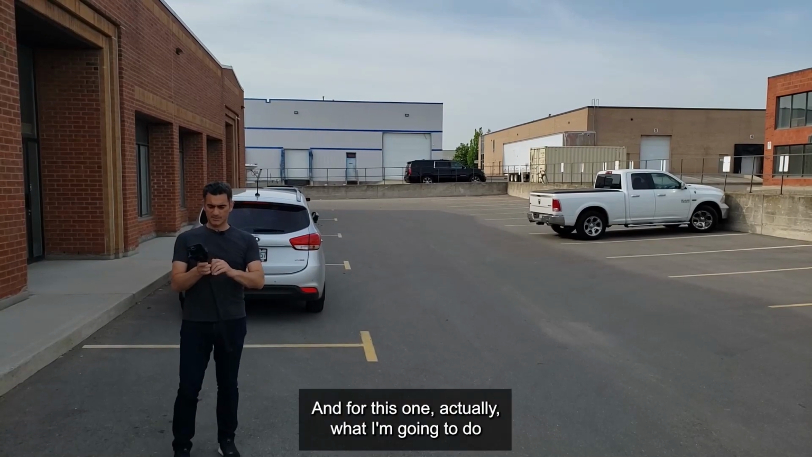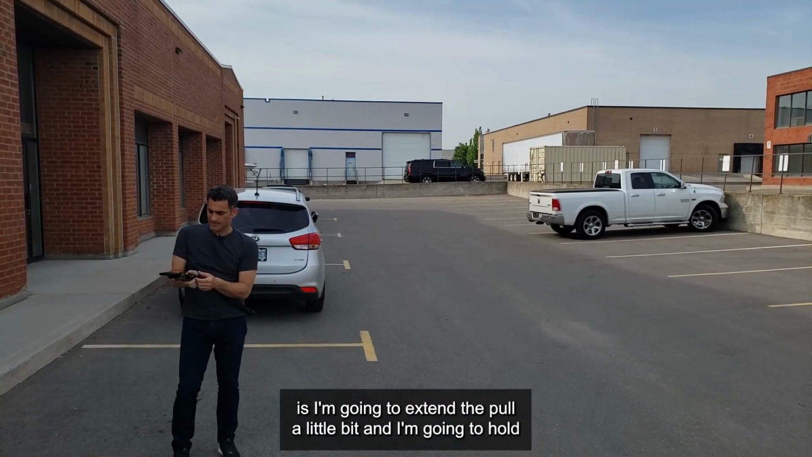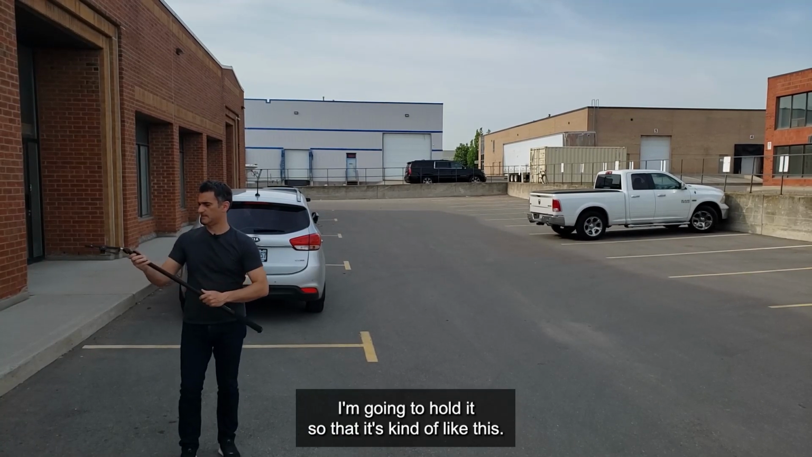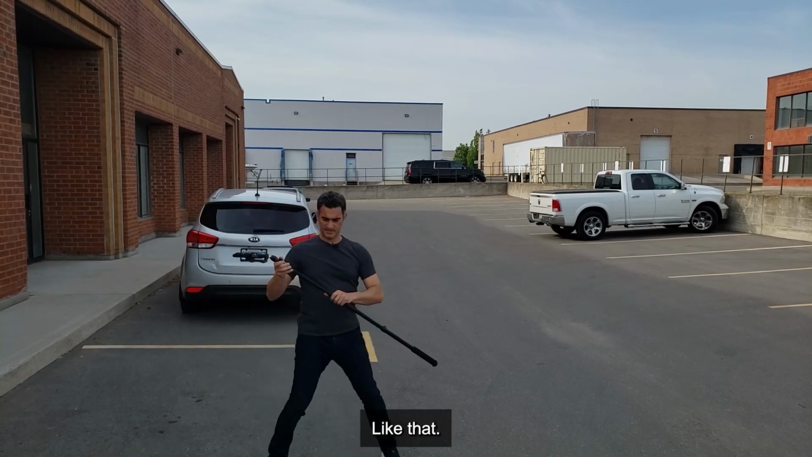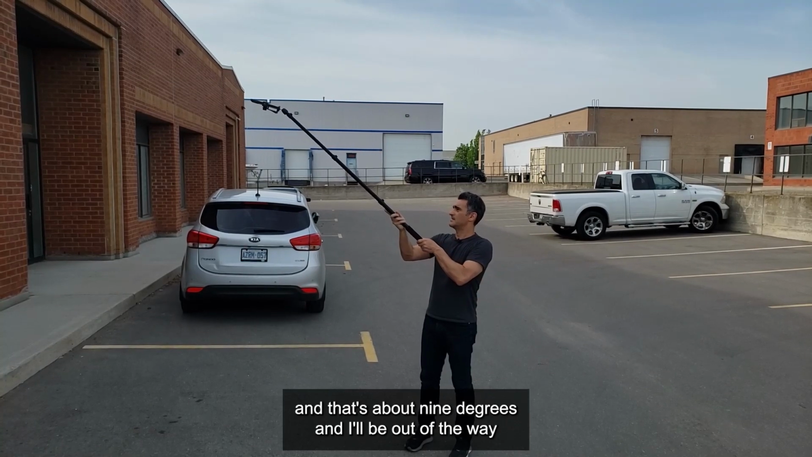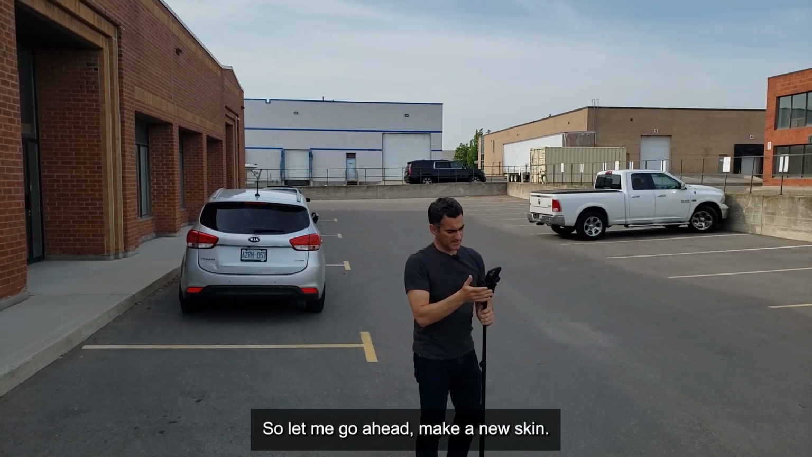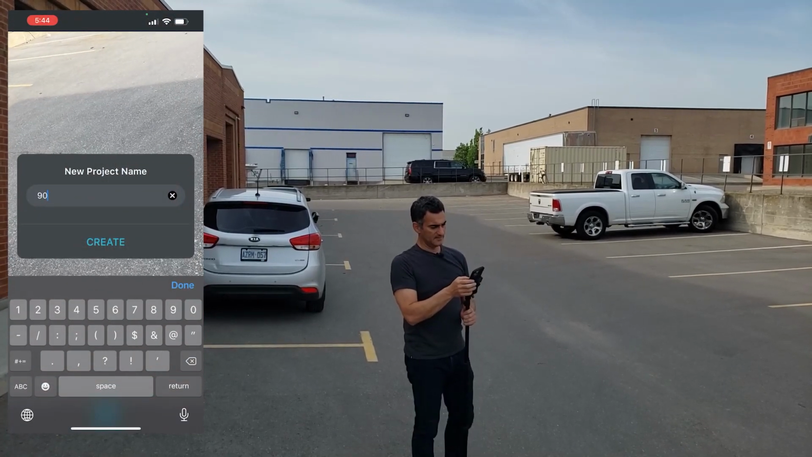Okay, and for this one, actually what I'm going to do is extend the pole a little bit, and I'm going to hold it so that it's kind of like this. Like that. Okay, and then I'm just going to hold it up like this, and that's about 90 degrees, and I'll be out of the way so it doesn't see my feet or anything like that. So let me go ahead and make a new scan. I'll call this one 90.